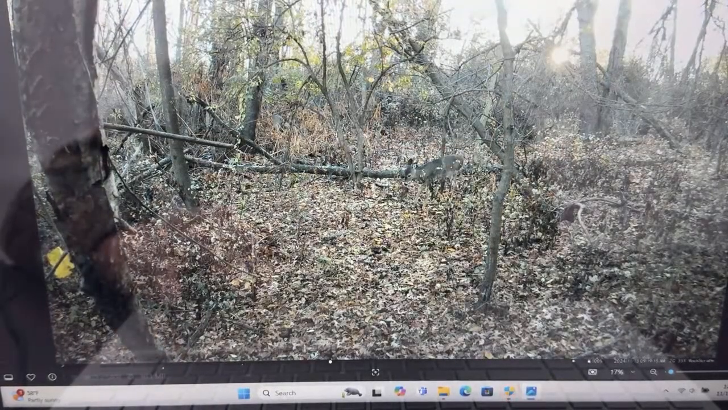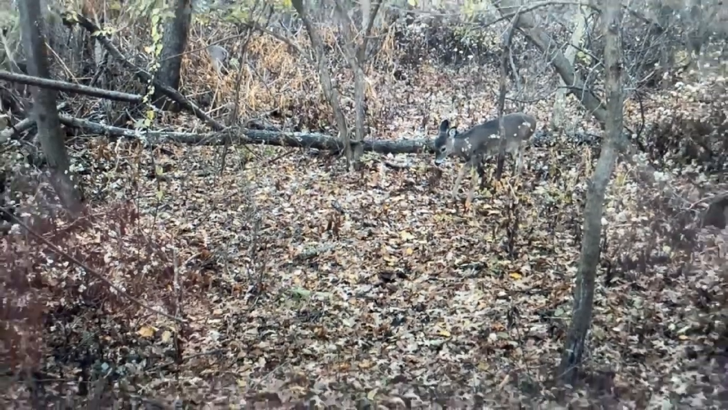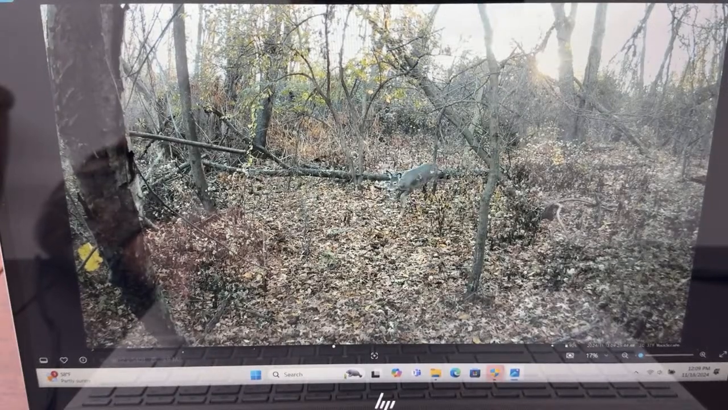But there's a deer coming. If you can see that deer right there, I'll zoom in real quick for you guys so you know I'm not kidding. There's a little button buck right there. So this has a lot. Yeah, cameras are everywhere. And there's the buck again, another buck. Future buck right there. Another doe.